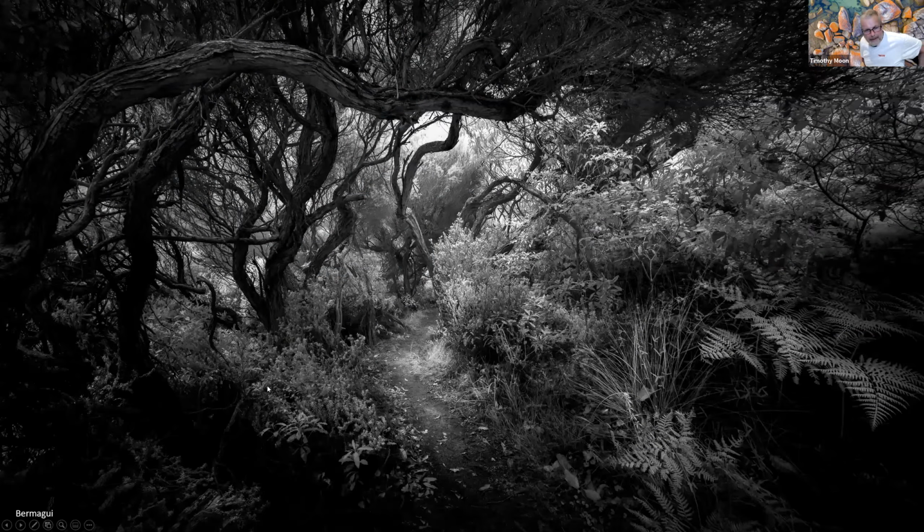And this is the classic shot I think I've ever taken of the subtlety of light in the coastal bush. You just look at how luscious all that detail is, and what you can capture in an infrared shot, which you just can't do in a visible light shot and convert to black and white. It just doesn't have the detail, the subtlety, those shades in the shadows. So it's a lovely little isolated pathway down near Bermagui, and the morning light washing through.